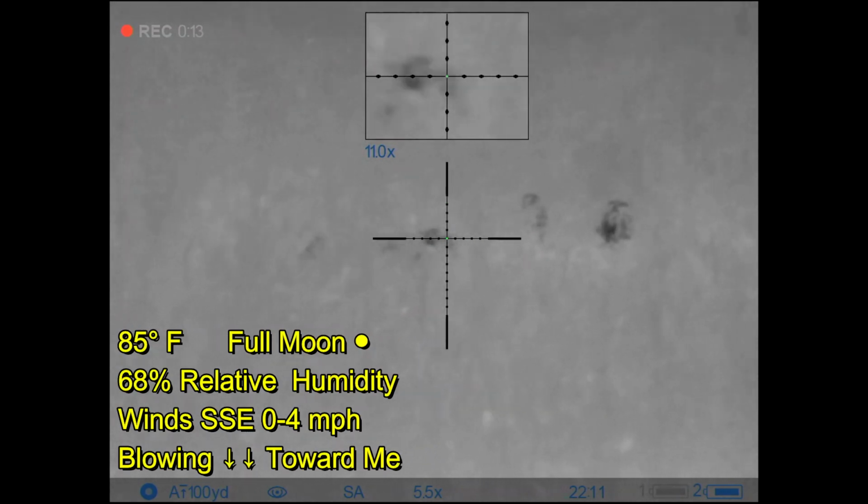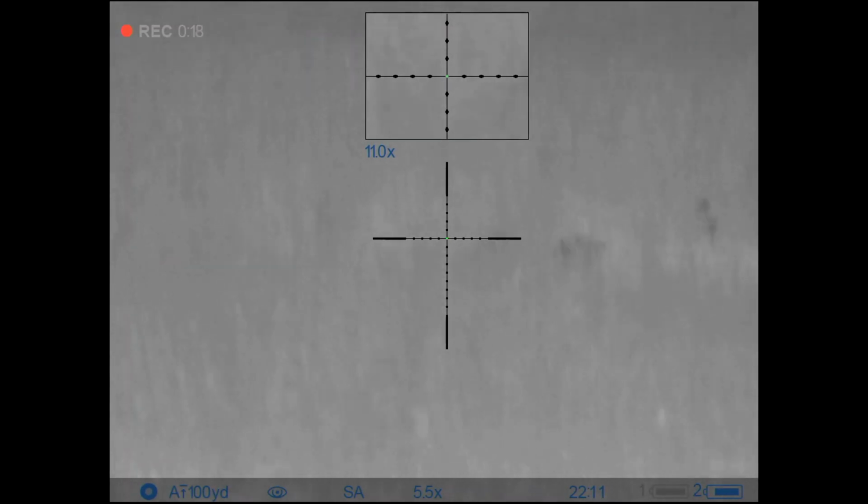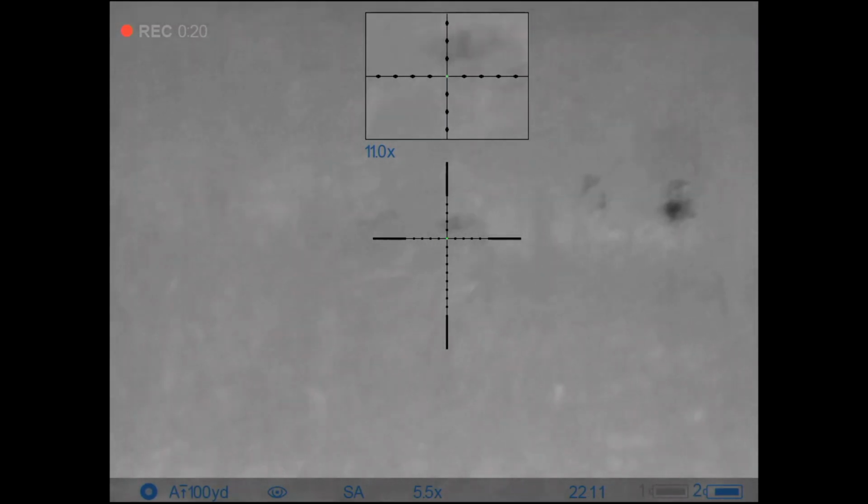Well, sure enough, it looks like pigs. A group of about 4 of them. Given that it was a full moon, I'm actually moving through the shadows of trees in order to get closer.